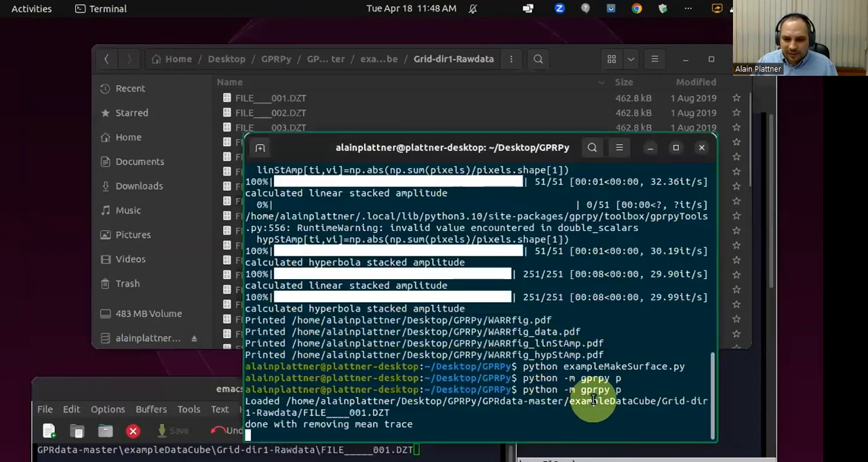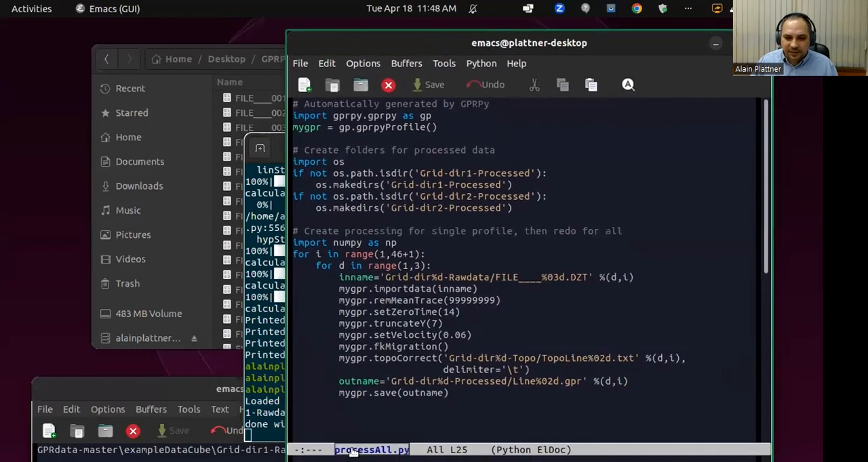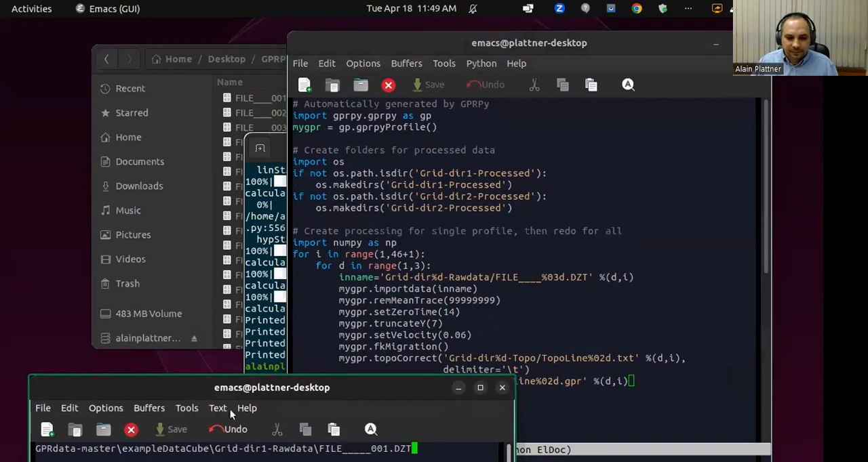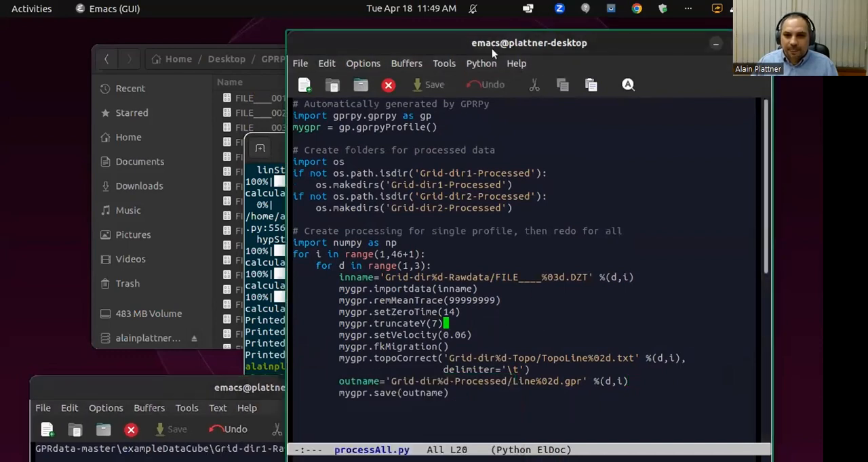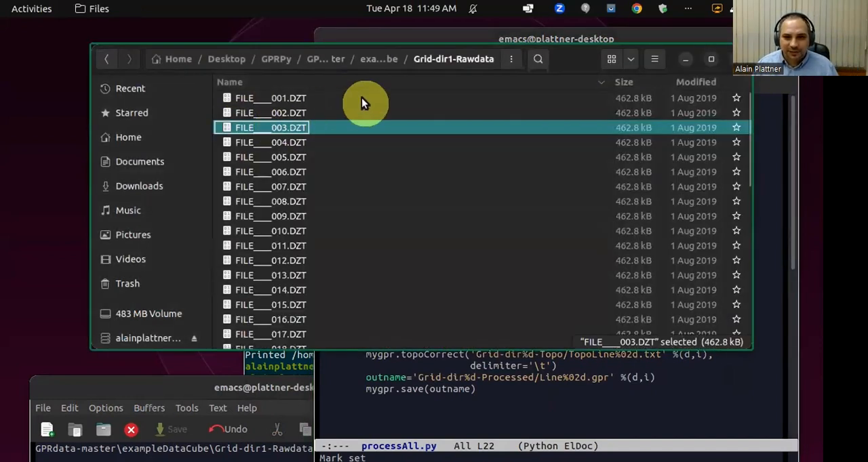We can look at every single step in this file here, the process all file in the folder example data cube. So as you can see, I did set a velocity and did migration, and then gave it the 3D coordinates of the beginning and the end of each profile that we talked about earlier.